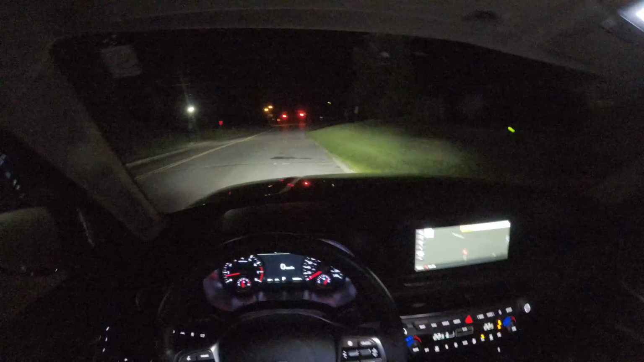Now, let's turn off lights. Turn down the AC just a tiny bit to have the clean serenity and quietness that we want in a night drive. Turn our heated seats to 1 and our heated steering wheel to on. And let's go.